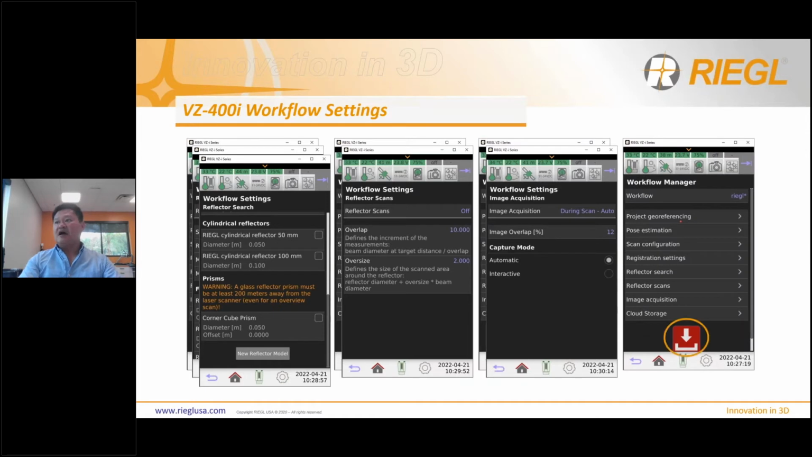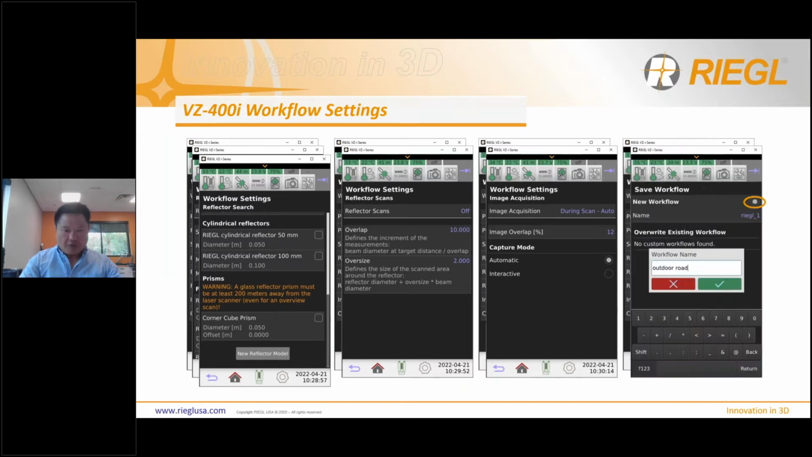And the last setting I want to show you is save, right? So after you've done your settings, you save it. And you can have as many workflow configurations as you want. It gives you a chance to name it. I'm going to name this one outdoor. And so every single time I'm working a project outdoors, I'm going to go ahead and select that in the workflow and boom, start scanning.